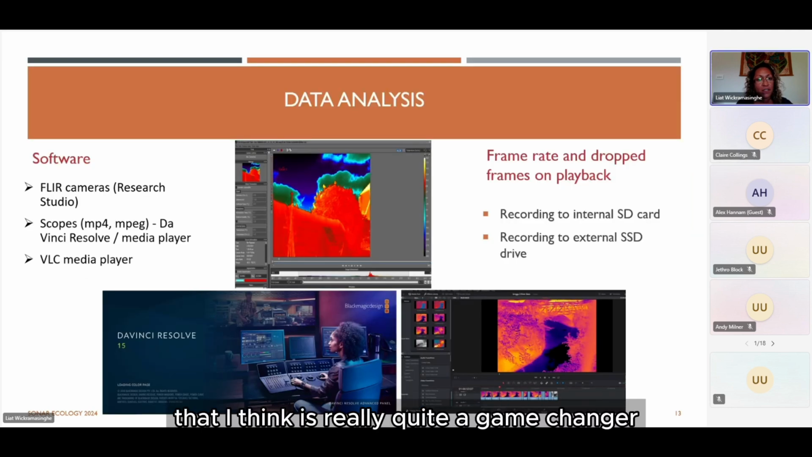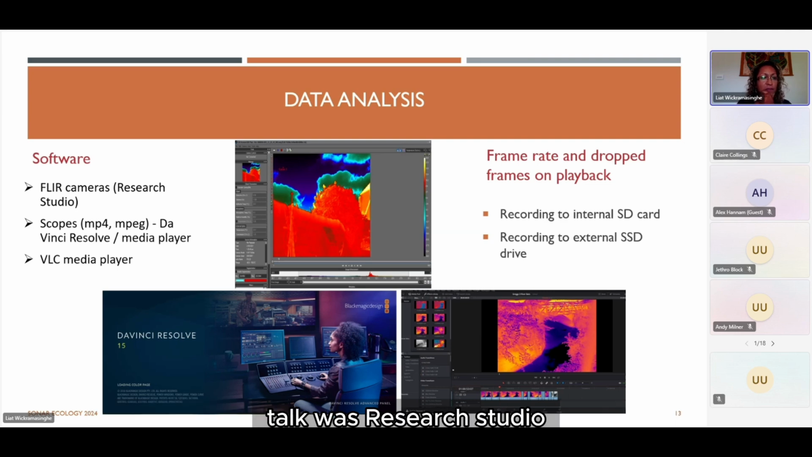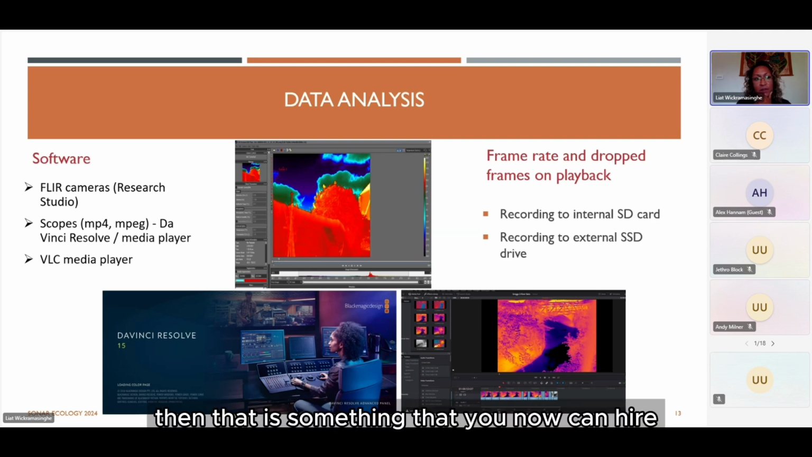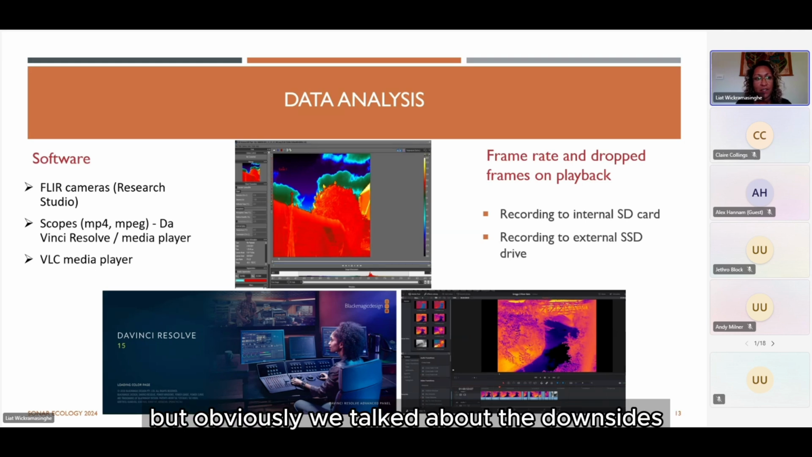So this is the bit that I think is really quite a game changer in terms of what Andrew and his team are doing. The software that we looked at through the previous talk was Research Studio, and it's dedicated to FLIR cameras. So if you don't have a FLIR camera, that is something you can now hire rather than buy, because they were prohibitively expensive. Scopes are more affordable, but we talked about the downsides in terms of the output. It's not radiometric, and therefore you can't manipulate the information so much.